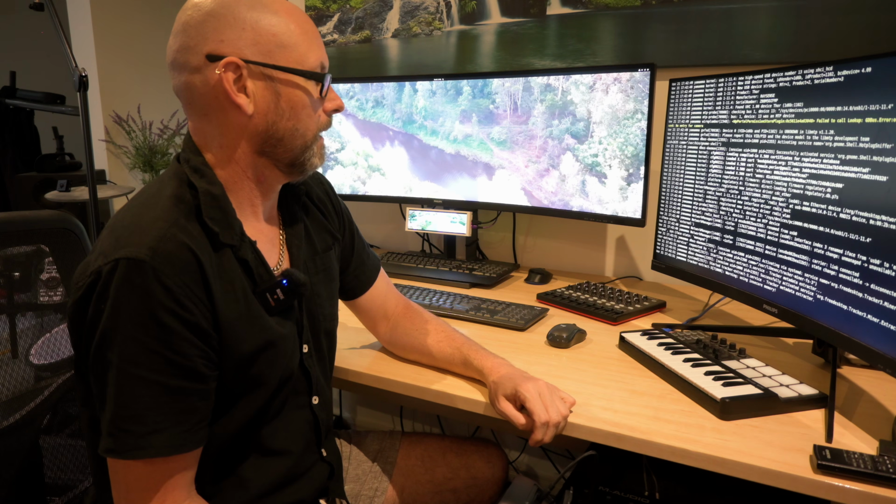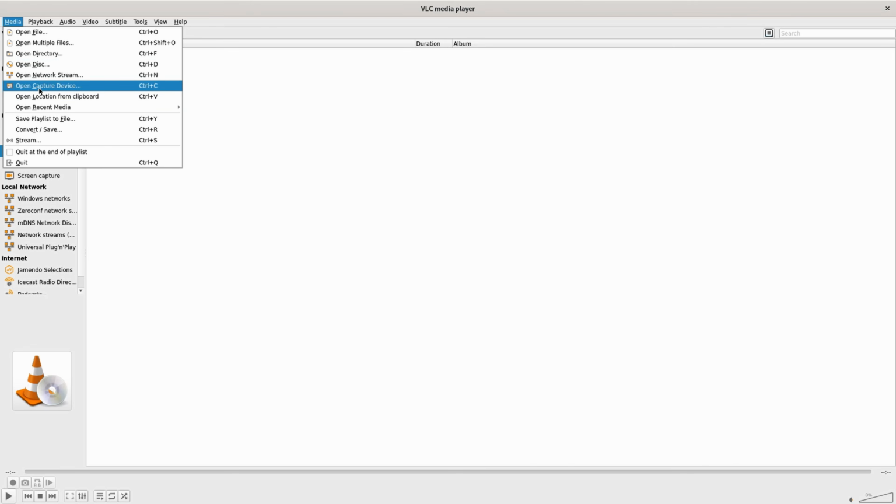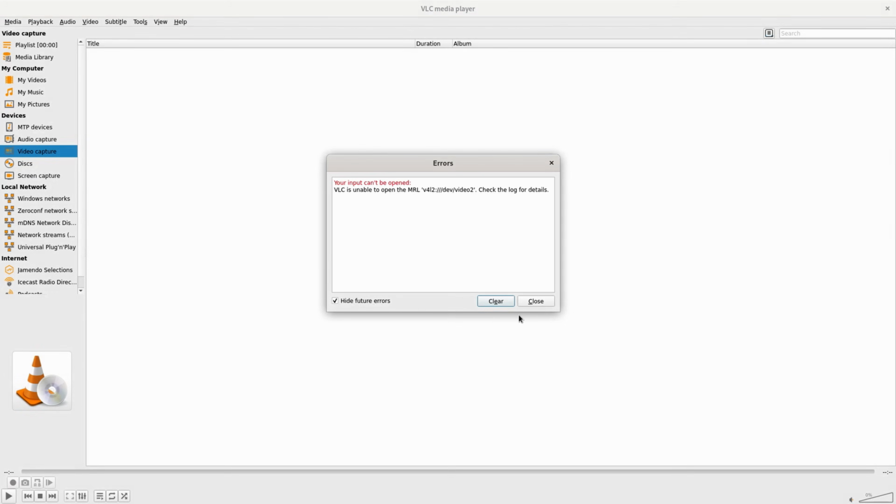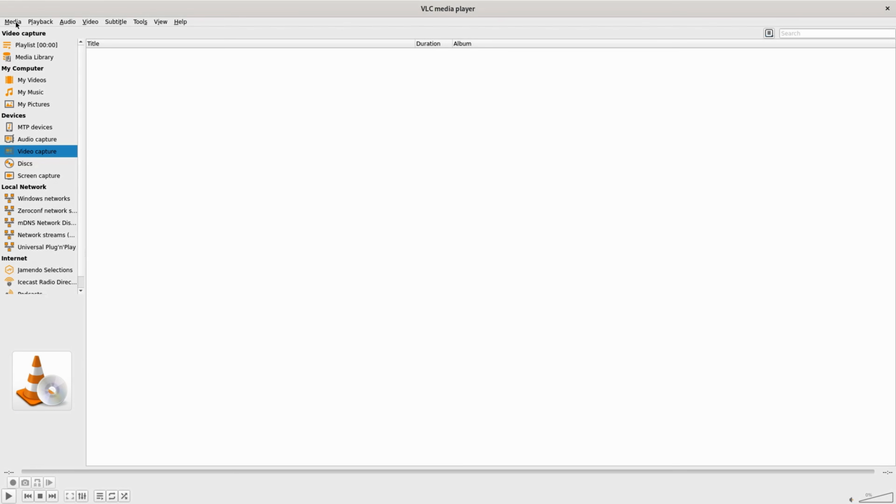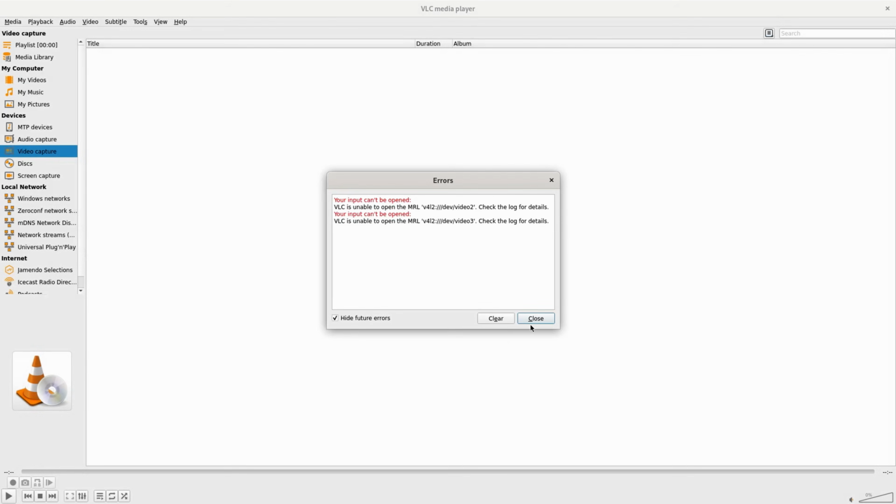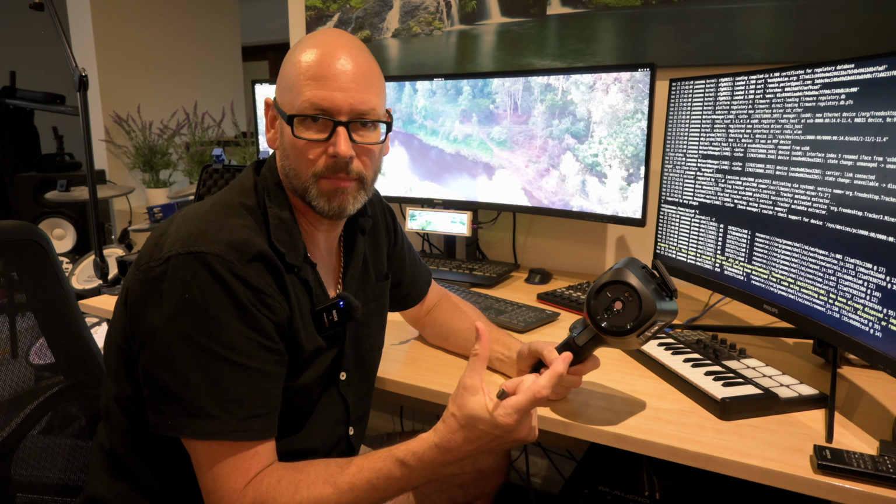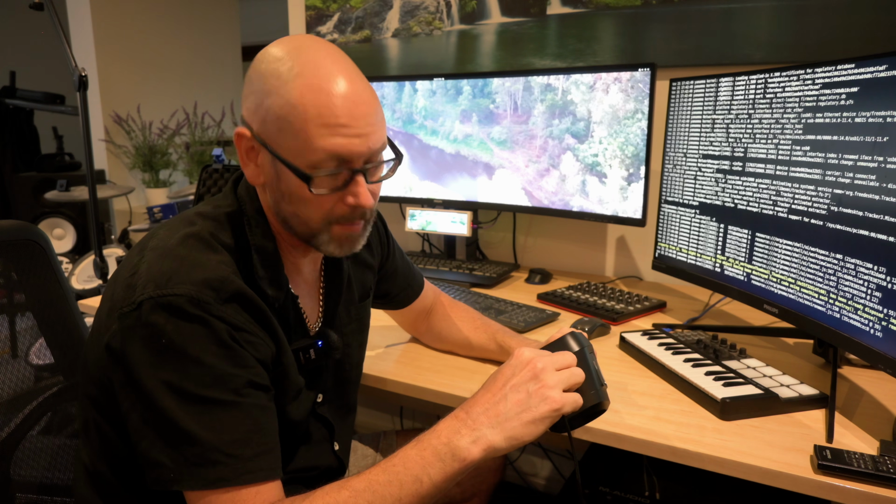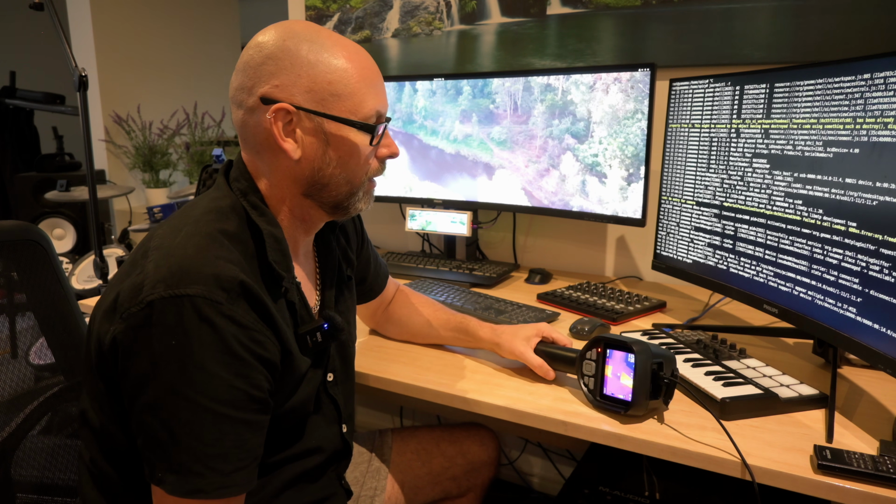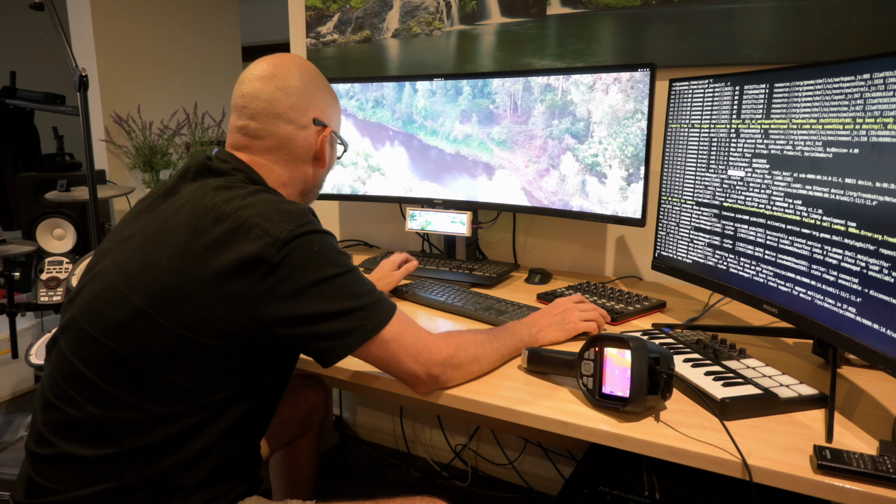All sorts of stuff. And I think I saw a video device, possibly, hopefully. Let me try and open a capture device. Video device name. Ooh, the first one's the webcam. The second one might be, no, yeah. So what I was hoping for was that this would come up like those USB video capture devices that just send video, but at a glance it doesn't seem to, so that's a bit unfortunate. Now look, UVC, that's what the camera's come up as.